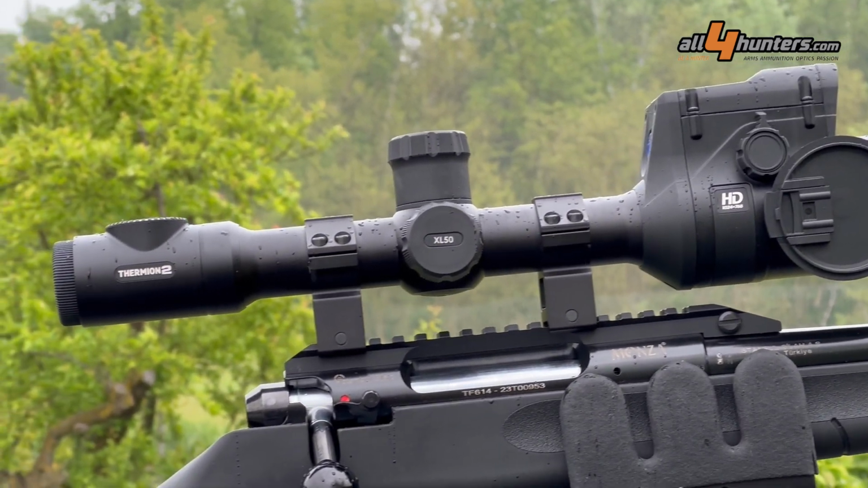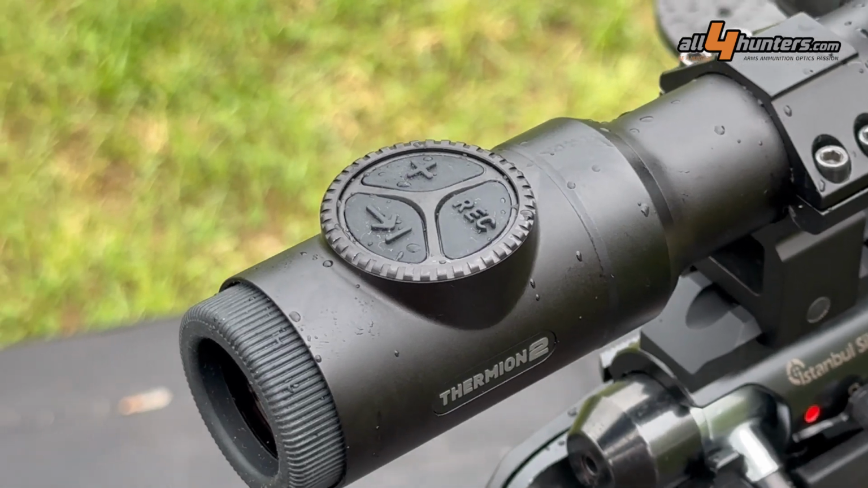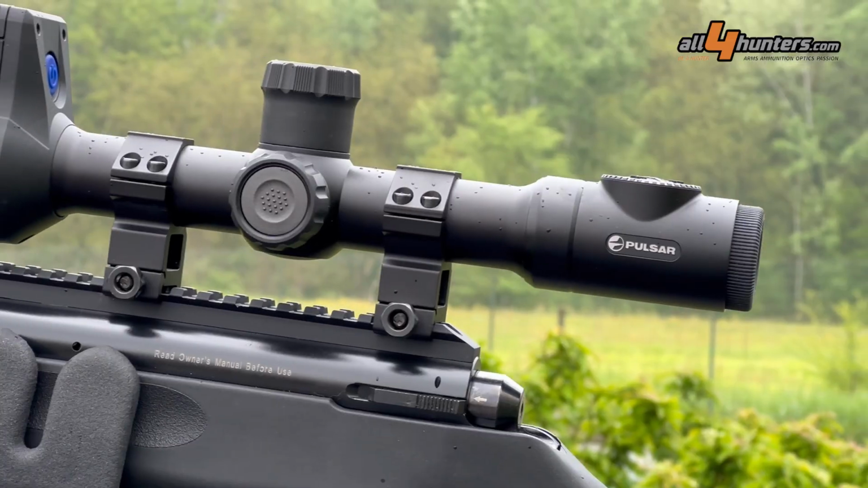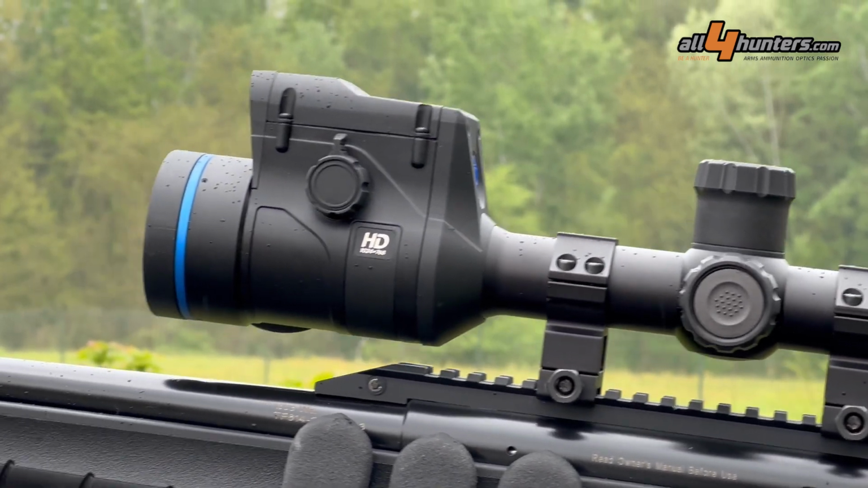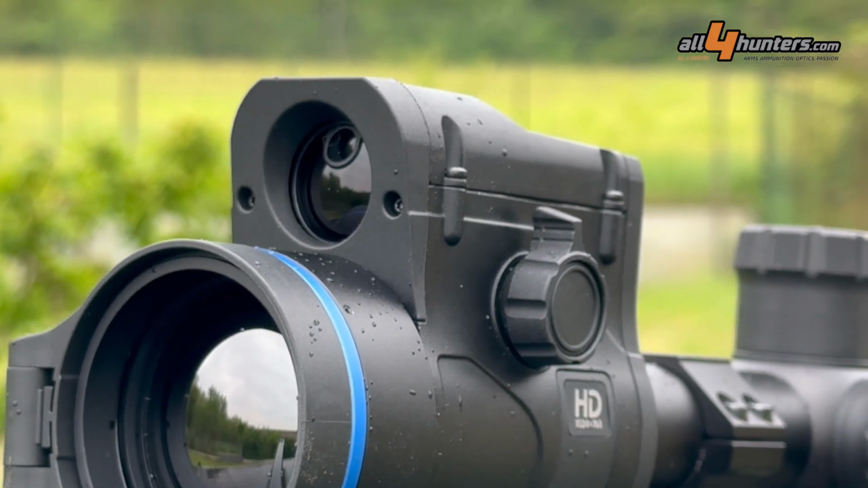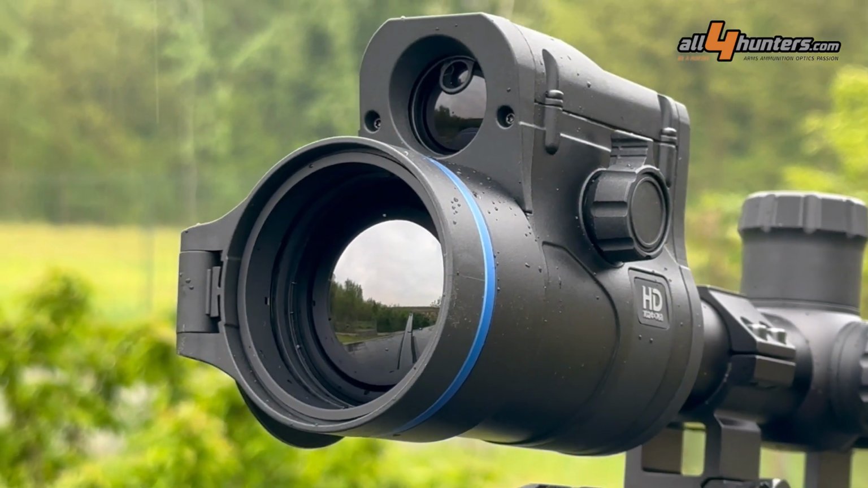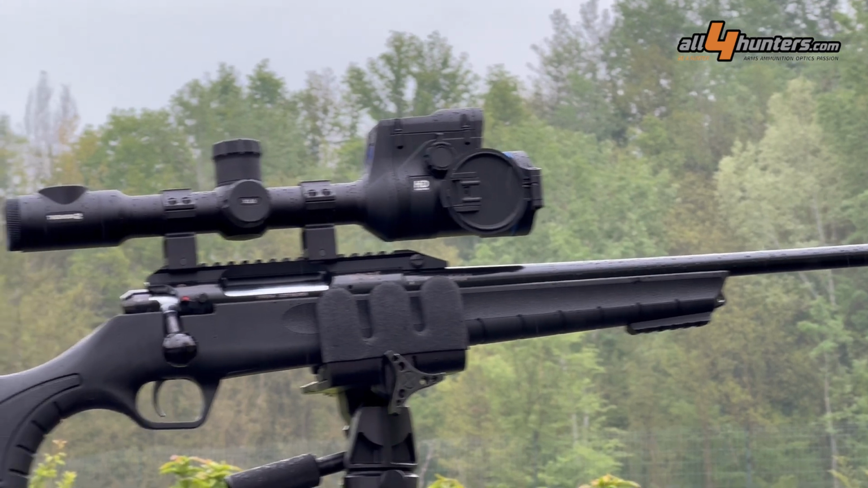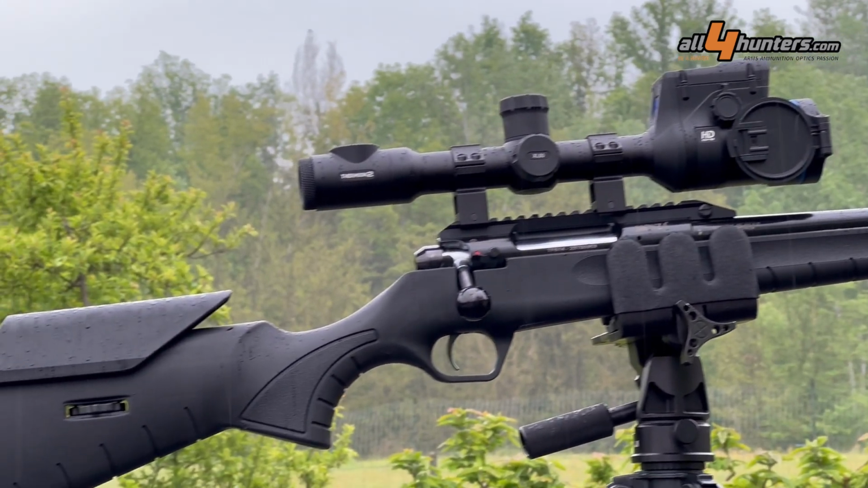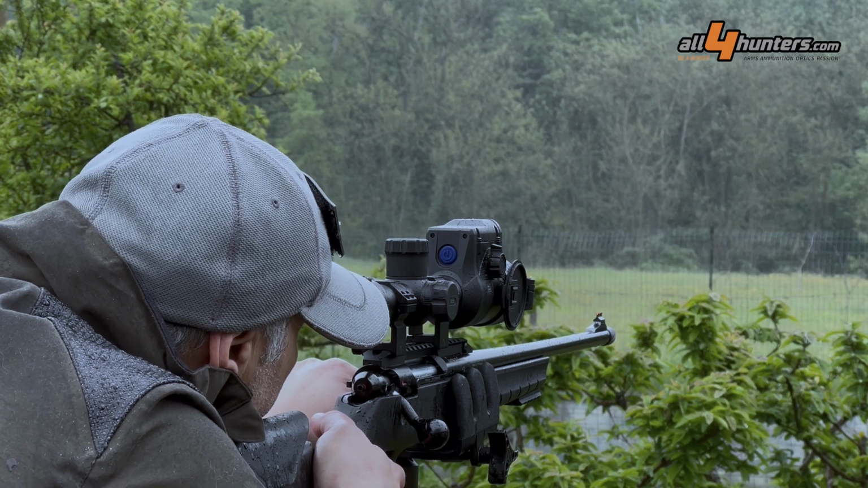Pulsar, in the course of its history, has continuously redefined the design standards of its optronic devices. And the Thermion XL50 is a perfect example. The configuration, based on a standard daytime rifle scope, makes it ergonomically perfect for the intended hunting purposes.